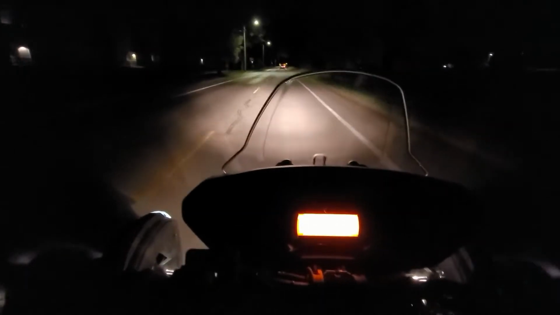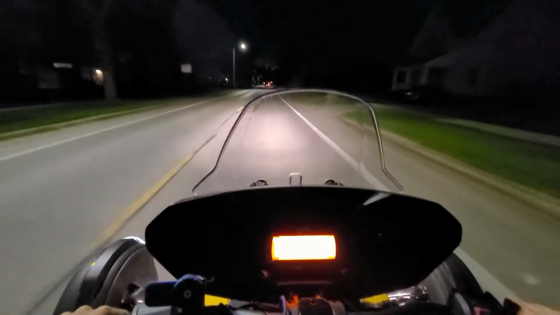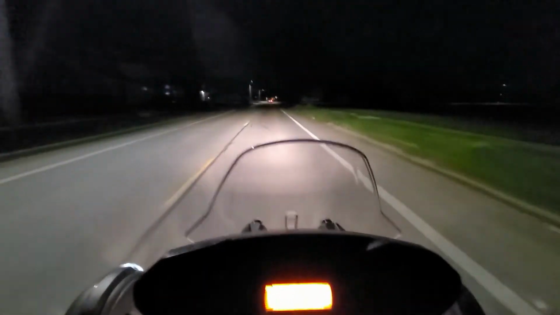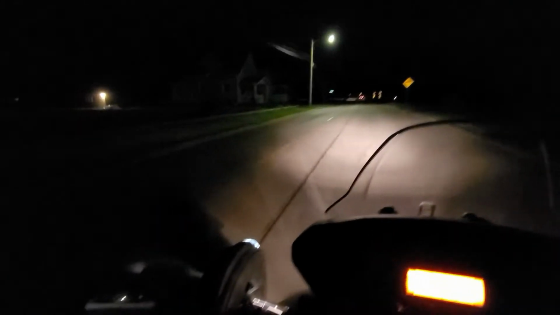So as you can see here, I do this entire ride on streets where there are street lights everywhere. So some of the light is being illuminated by the street lights. There is a fair amount of light with those going on, but in dark patches here very shortly, you will see me turn on the brights every now and then.